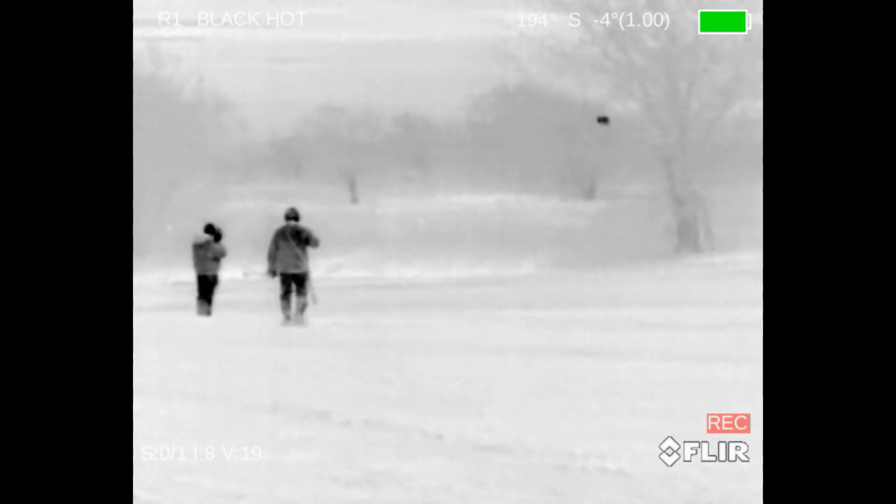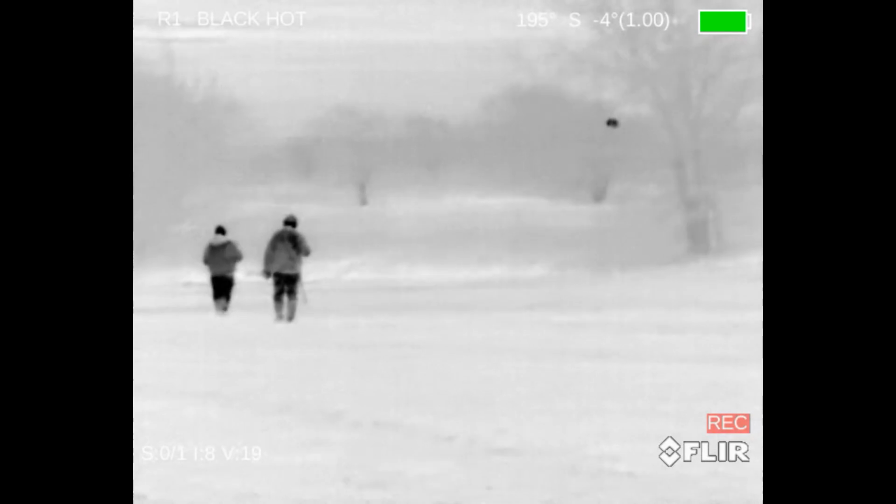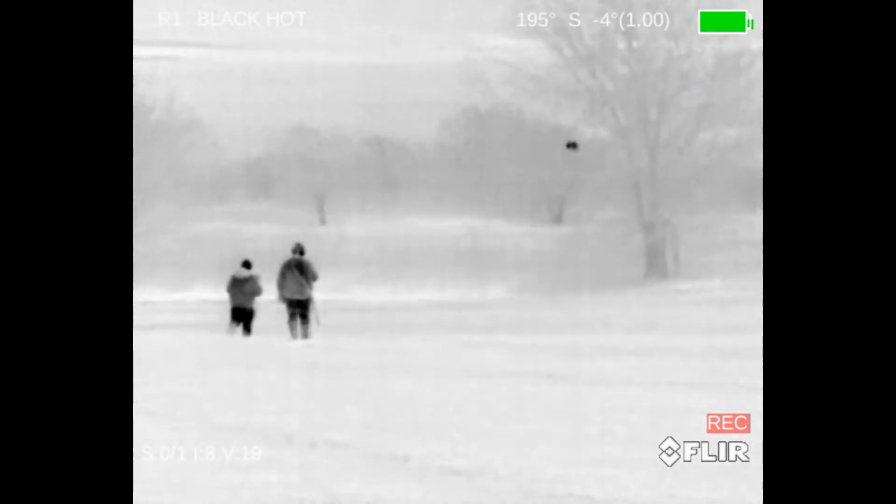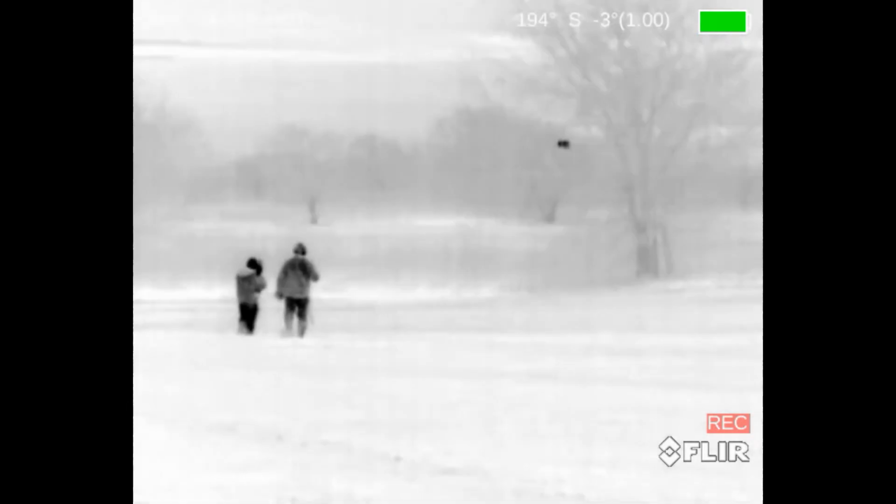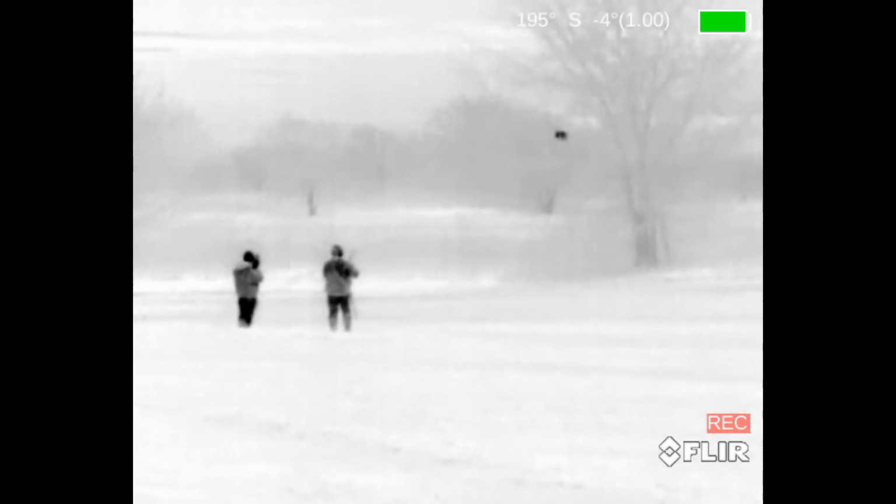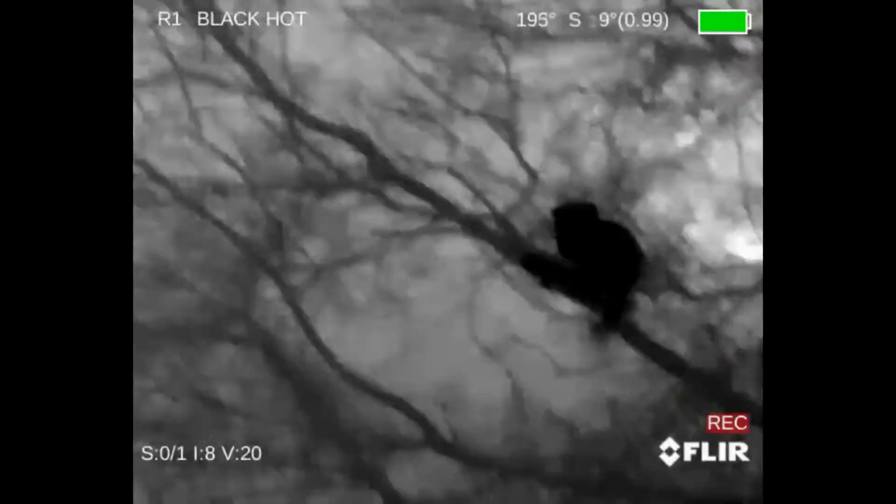In this video, we're walking up to this critter that's up in the tree, and we thought, maybe we'll get lucky. Maybe it's a bobcat. And hey, you never know. So we decided to walk up and see if we could see it. This was the only thing we could find on about 3,000 acres, if you can believe that. But as we walked up there, we realized, hey, that's not a bobcat.